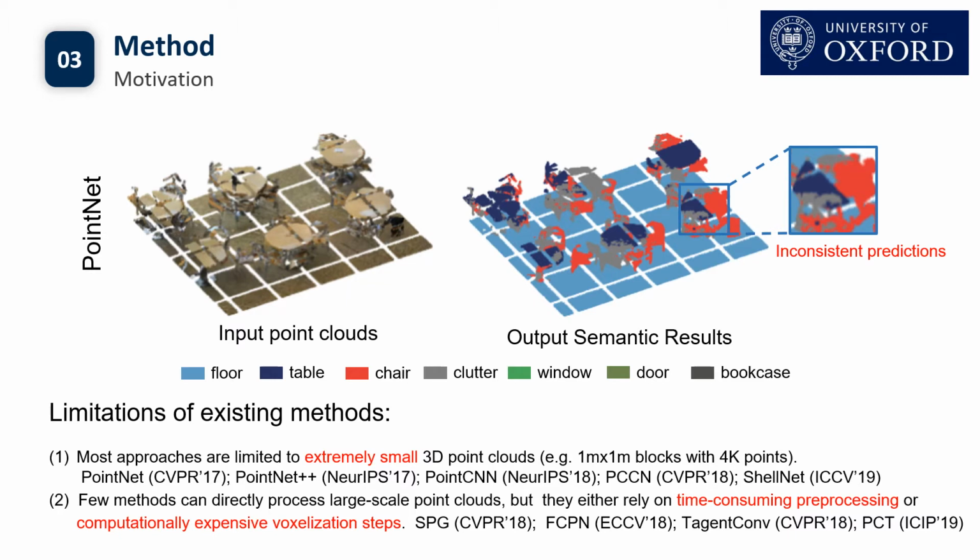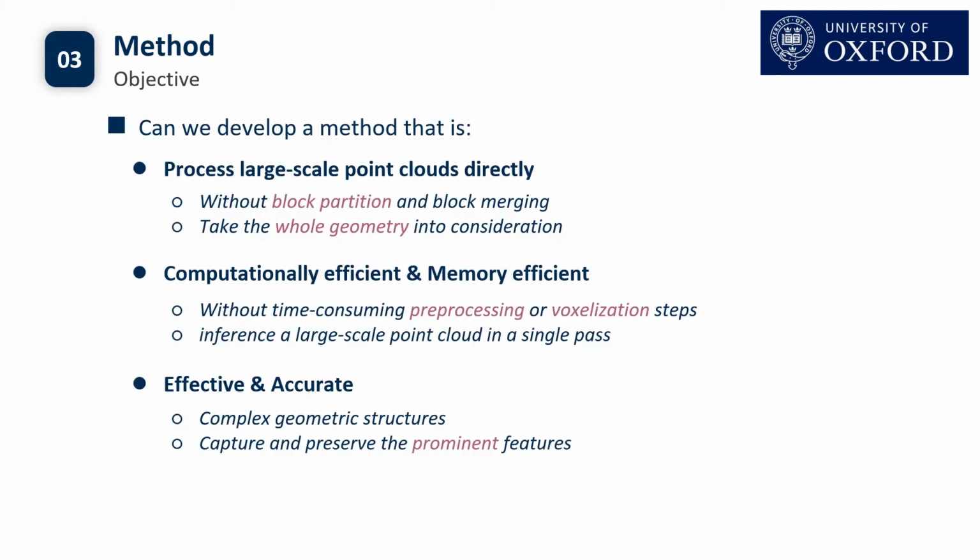Second, few methods such as SPG can directly process large-scale point clouds, but they either rely on time-consuming preprocessing or computationally expensive voxelization steps. Therefore, the research question is, can we develop a method that is able to process large-scale point clouds directly, without block partition and block merging? This can make sure the network can take the whole geometry into consideration.